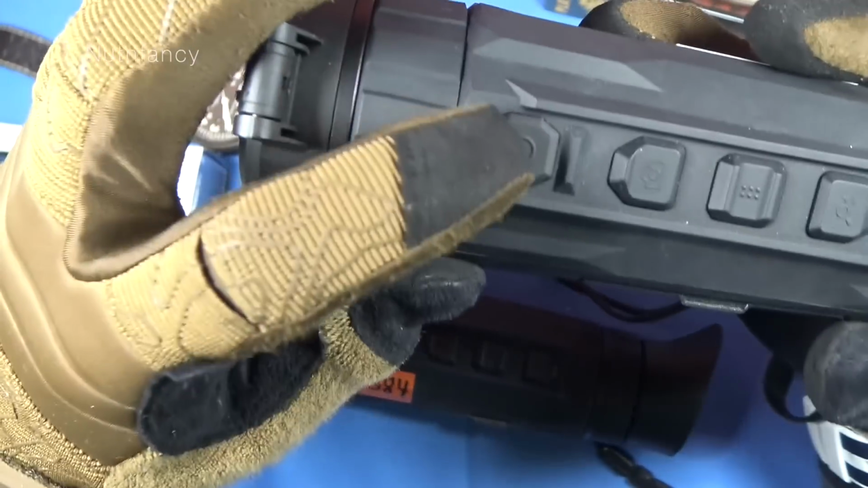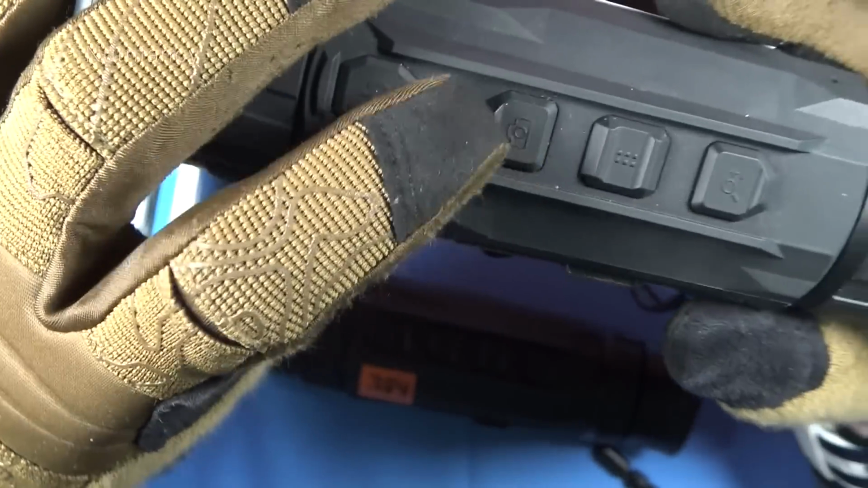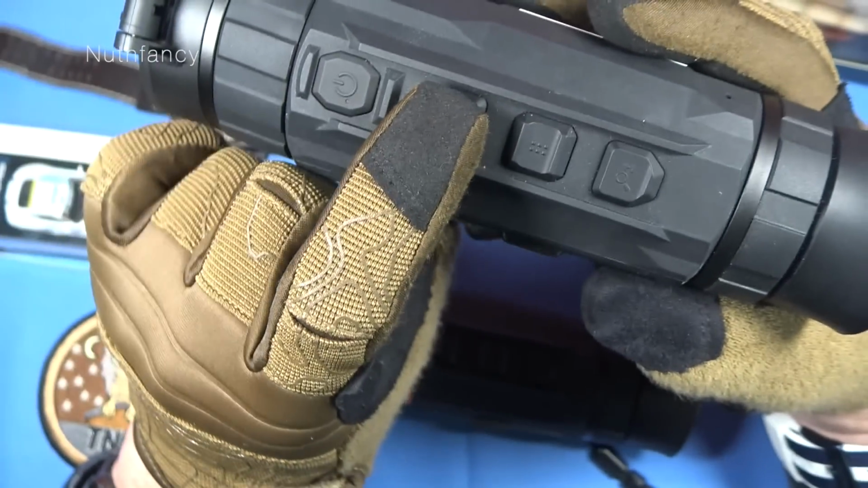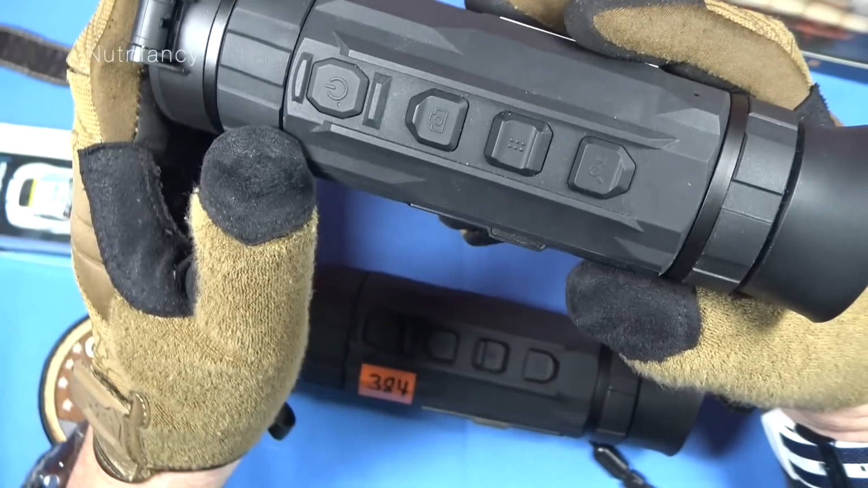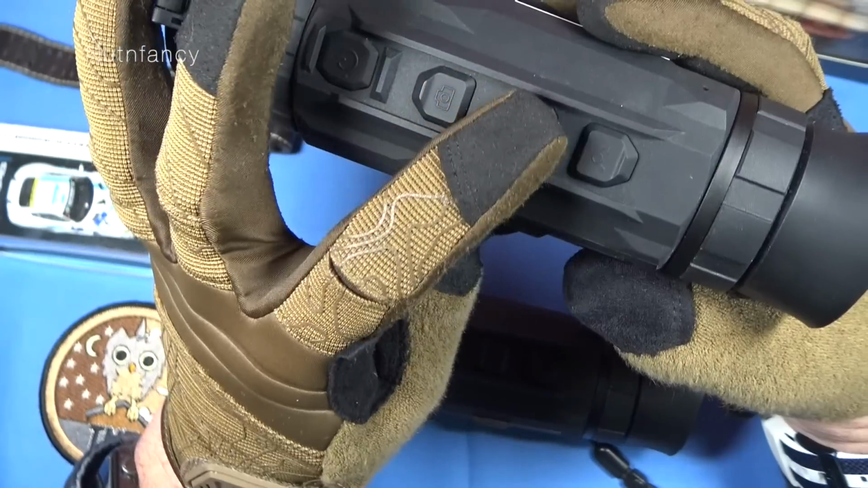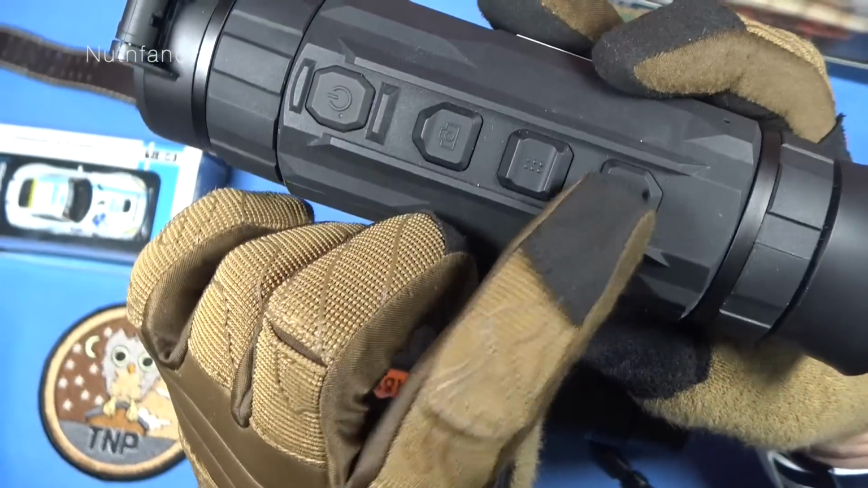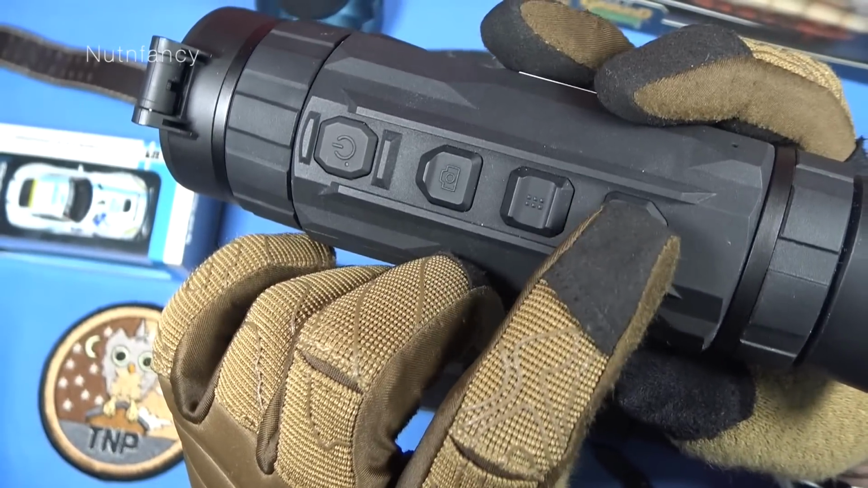I do know this. This is your power button. Okay, this is your take a photo or start the video function. So to start a video, I press and hold this. To take a picture, I just press it briefly. This is your menu function. You press and hold it to access all your menu functions, of which I will breeze through somewhere in the review. And this is your zoom button. So you're going to access your digital zoom functions here.